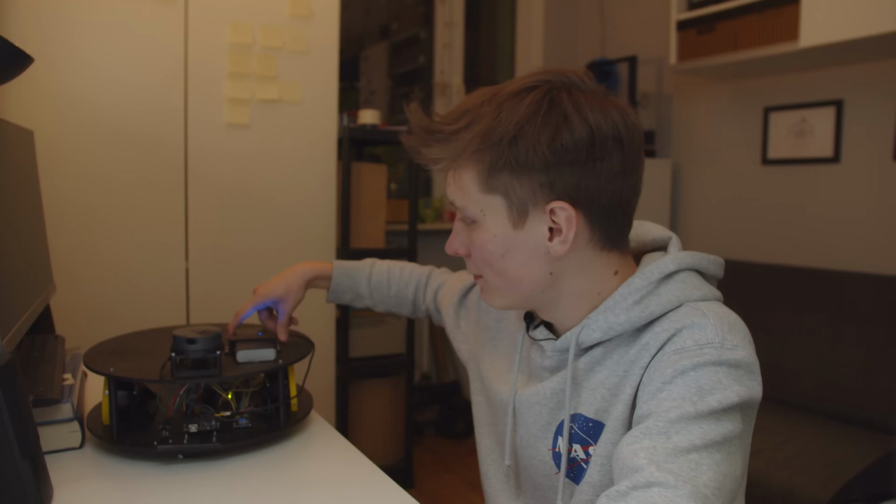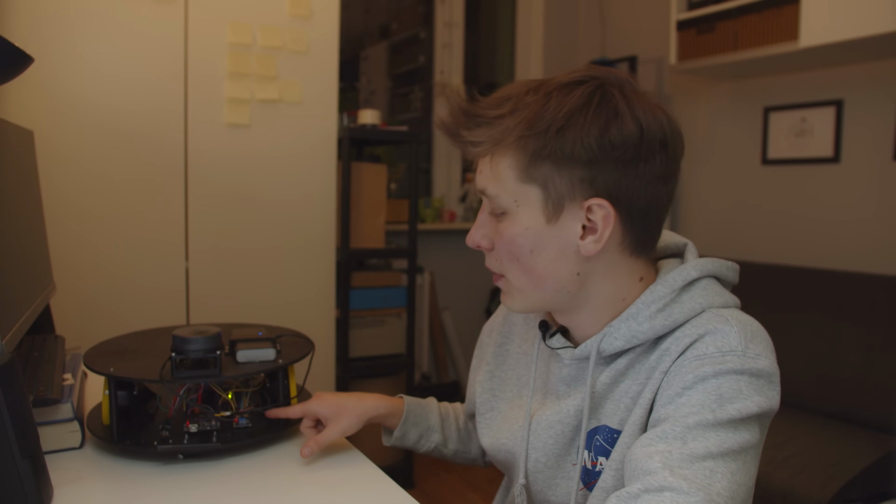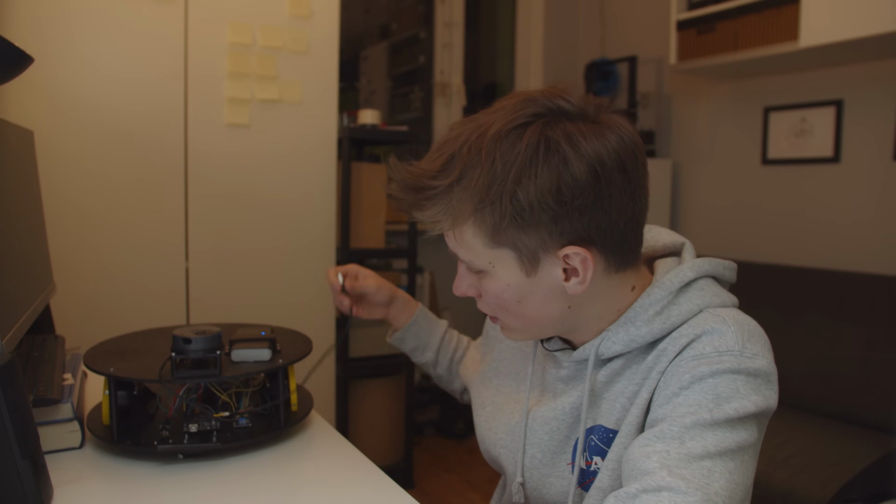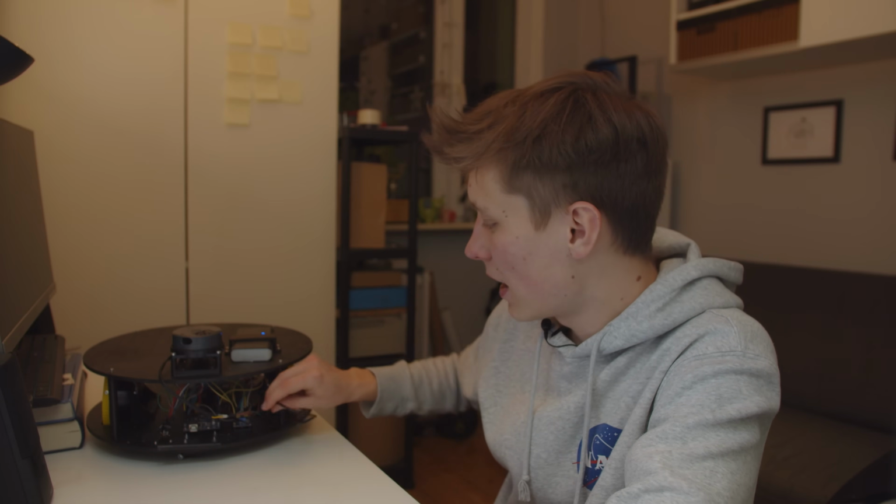I can plug it in, and then you can see the LiDAR is moving and the Arduinos are powered. So actually I'm connecting to the MKR board in the back, and then from this board I'm taking 5 volts that is connected to the Arduino Uno, and that is how it is powered.